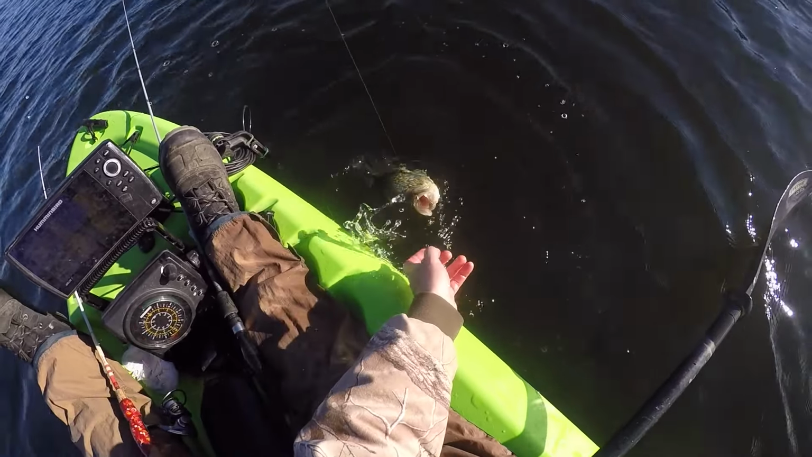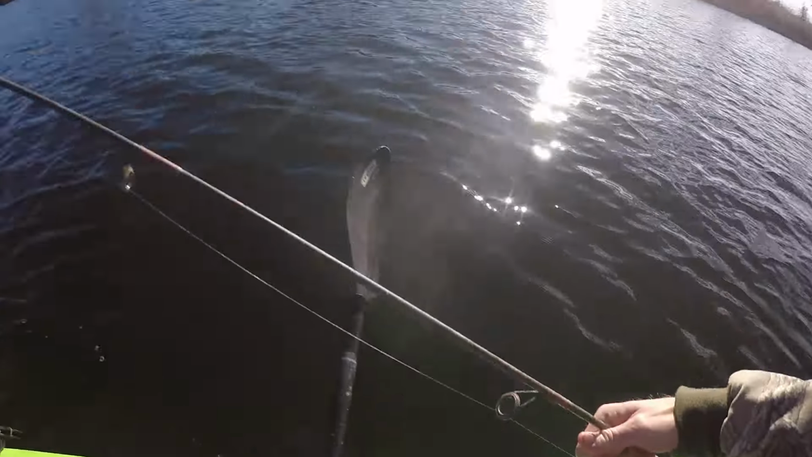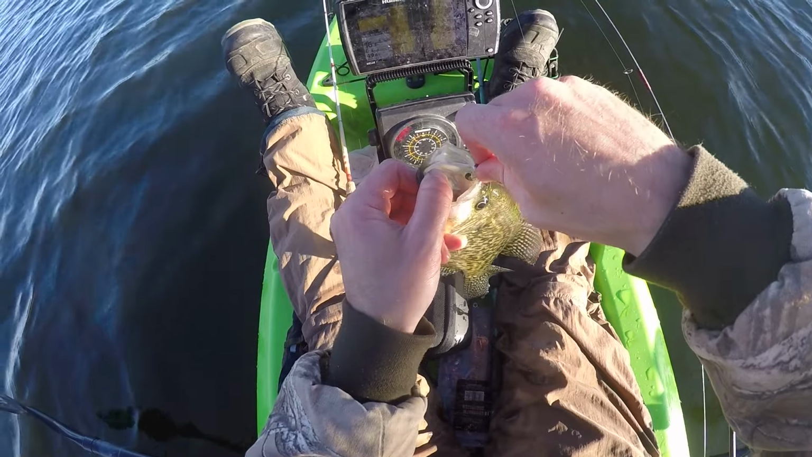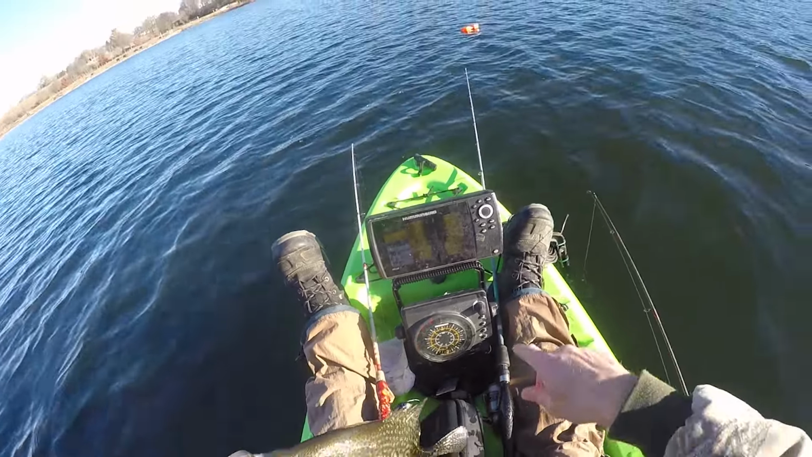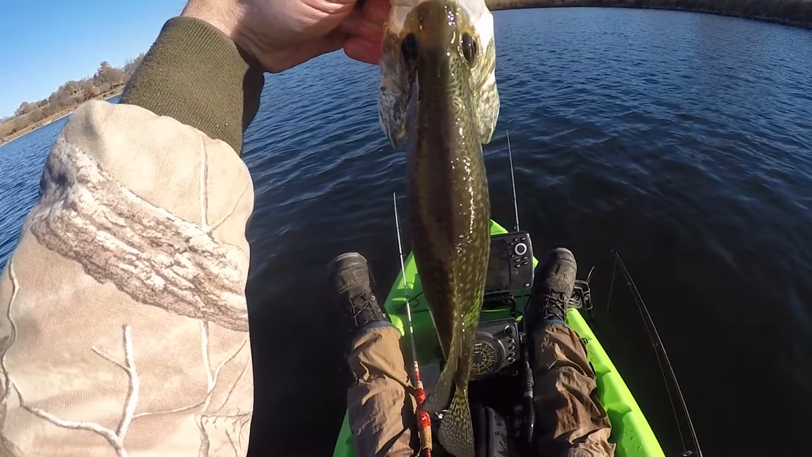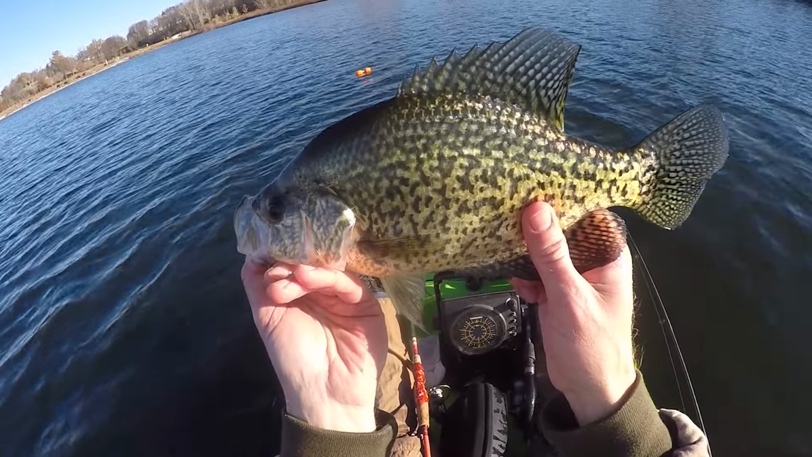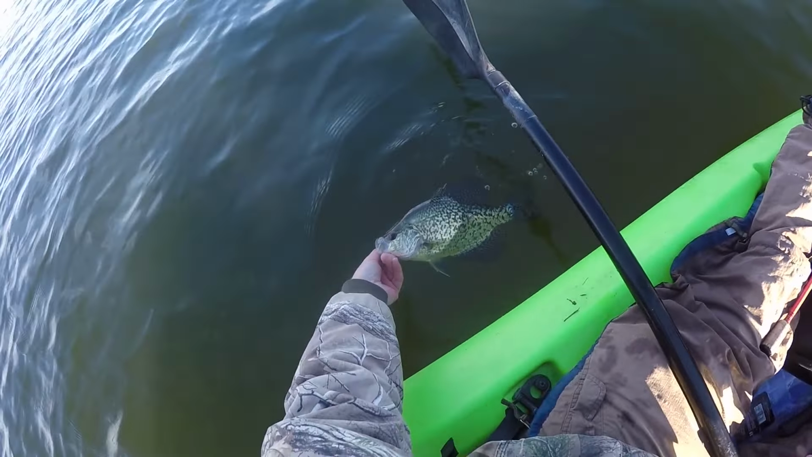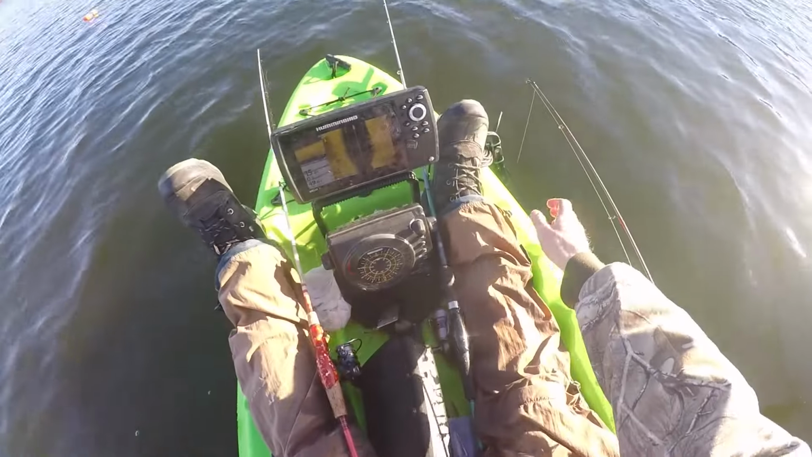That thing was up in the water. Yes, sir. That is a beautiful fish on that 1 inch Seagull Plastics. Drop that buoy there. We know those fish are there. Look at that beautiful fish. Vertical jigging, just using that ice flasher and finding them. That thing thumped the heck out of it.